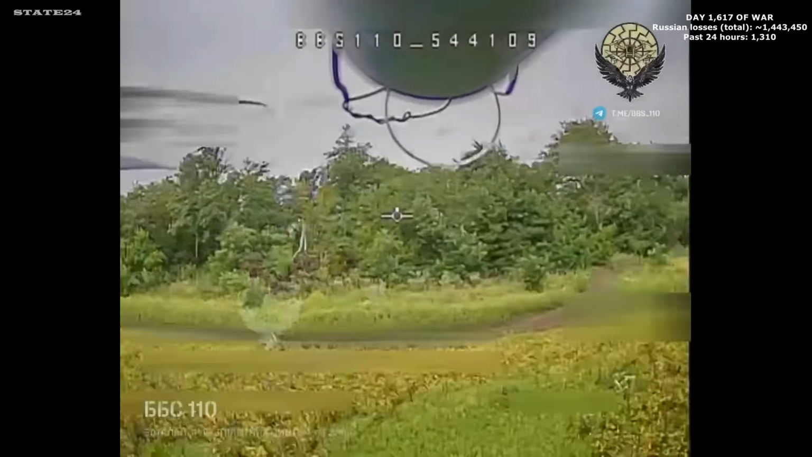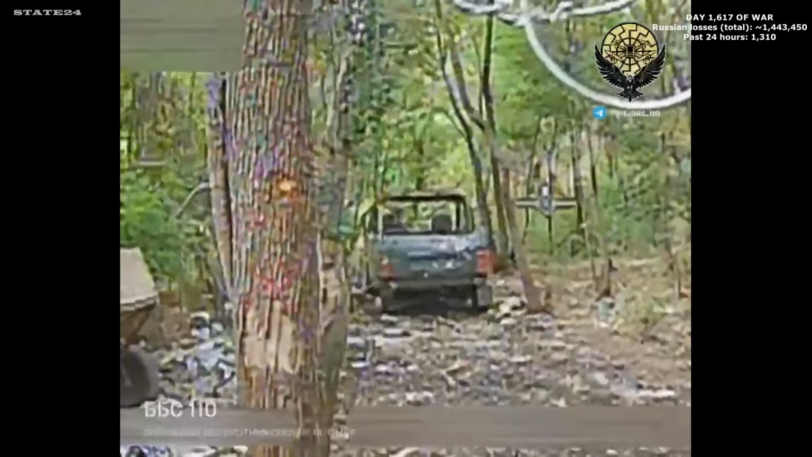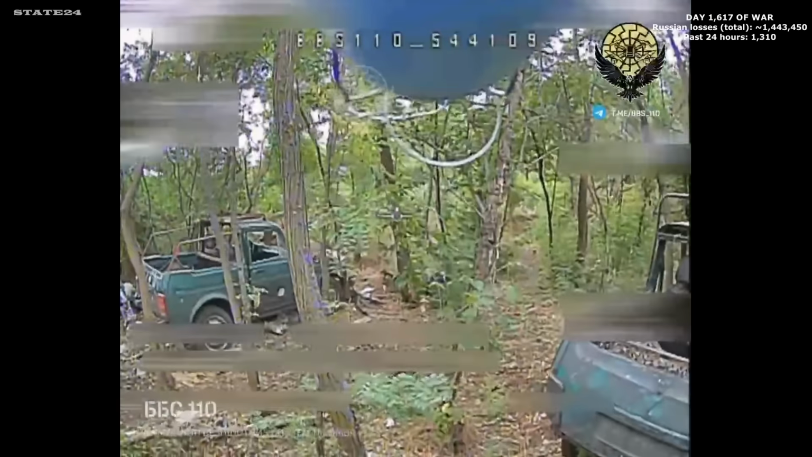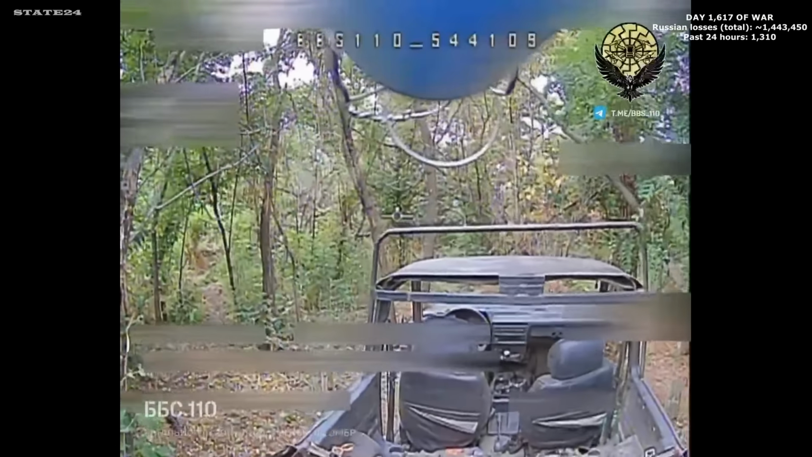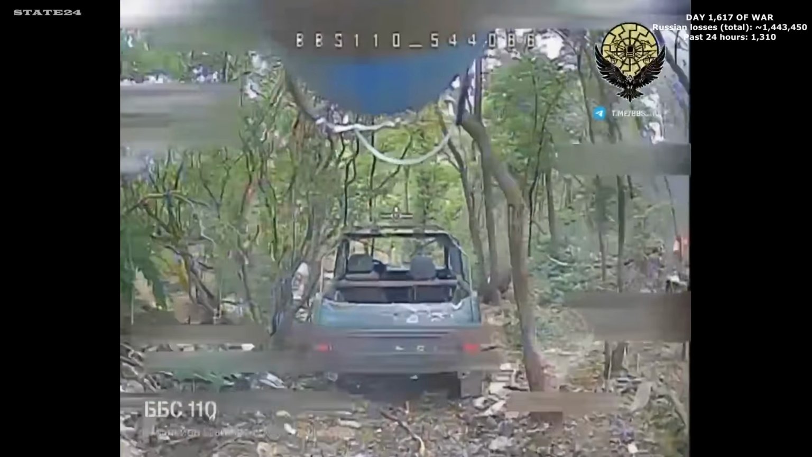A group of Russian vehicles parked inside a tree line, concealed from ground level, visible from above. Ukraine's 110th Air Assault Brigade drone operators locate each one and work through the position methodically. The vehicles that arrived in the forest don't leave it in working condition.